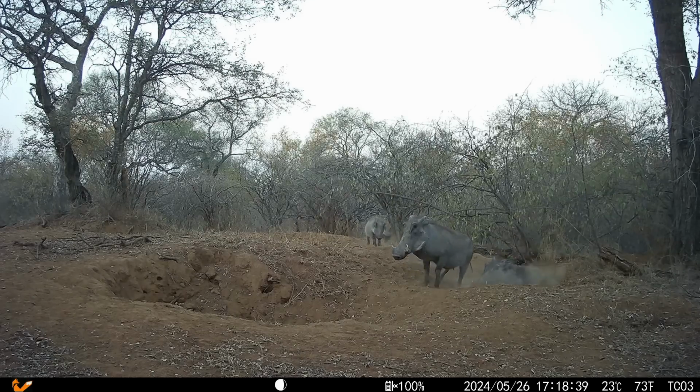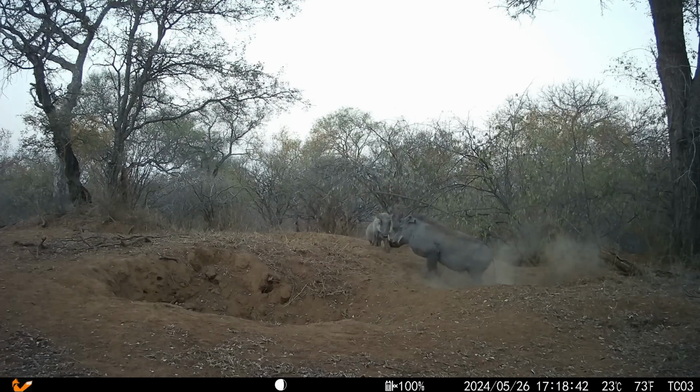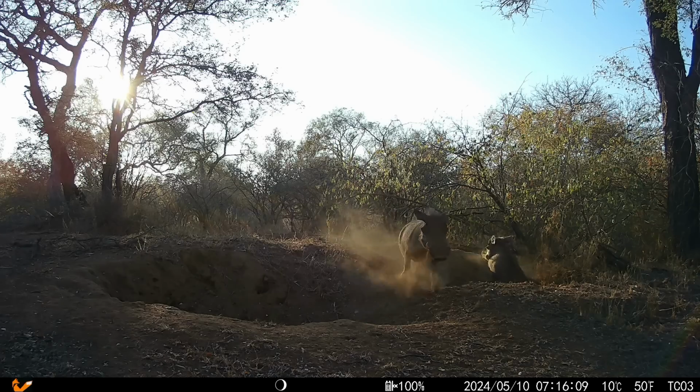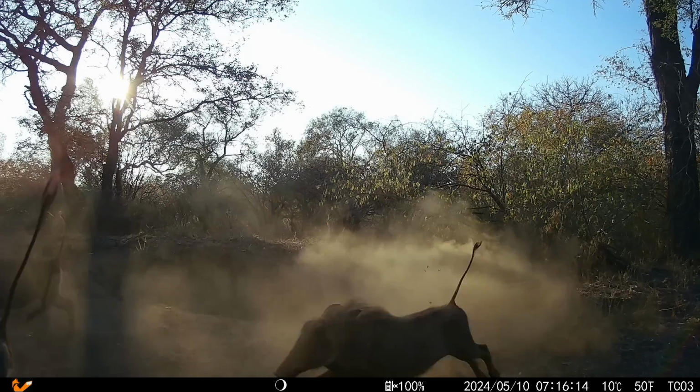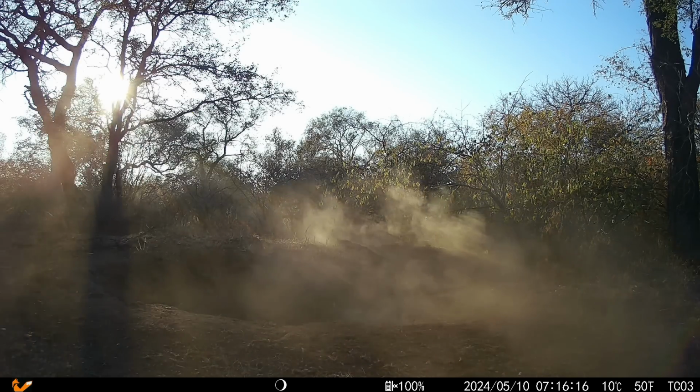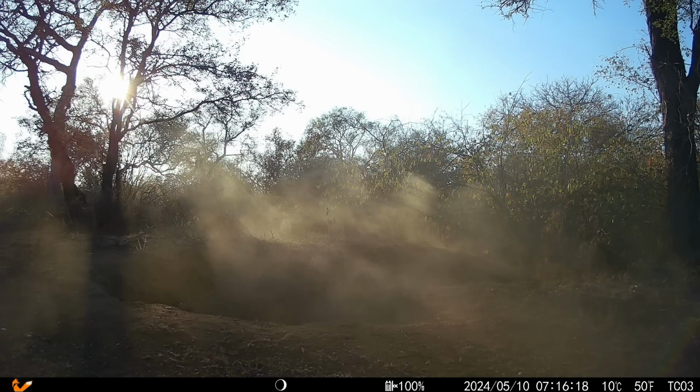In general, they had a very similar routine to the ones that live in the guinea fowl mound. Arrive around sunset and reverse into the hole, and then exit the hole slowly and cautiously, or very quickly early the following morning. And for good reason, because here too leopards were lurking.